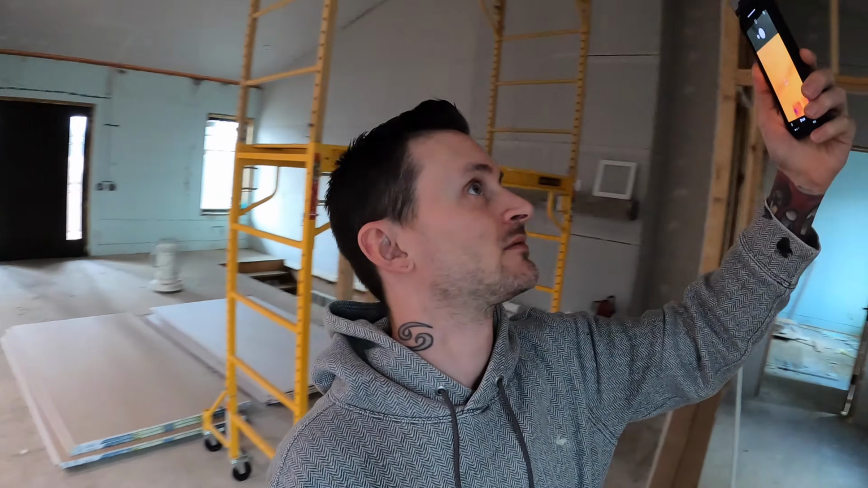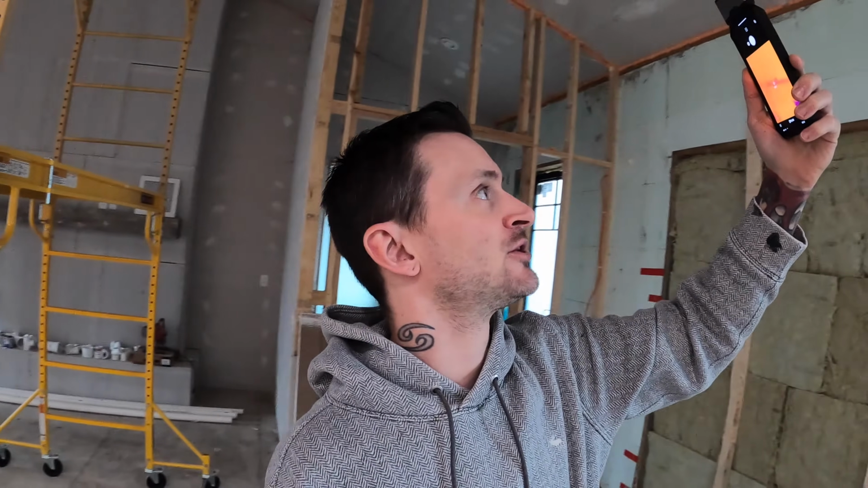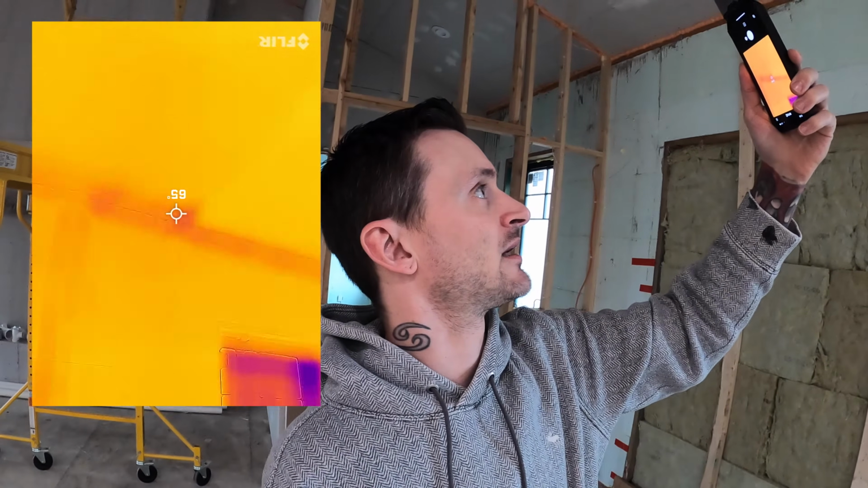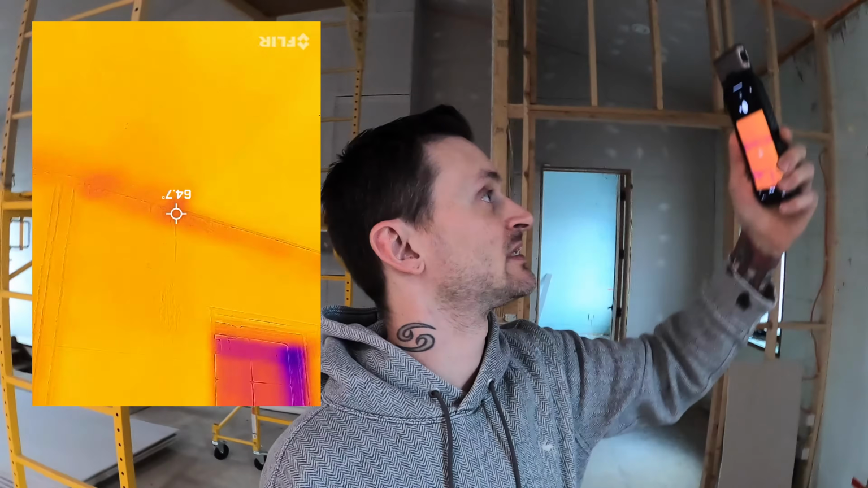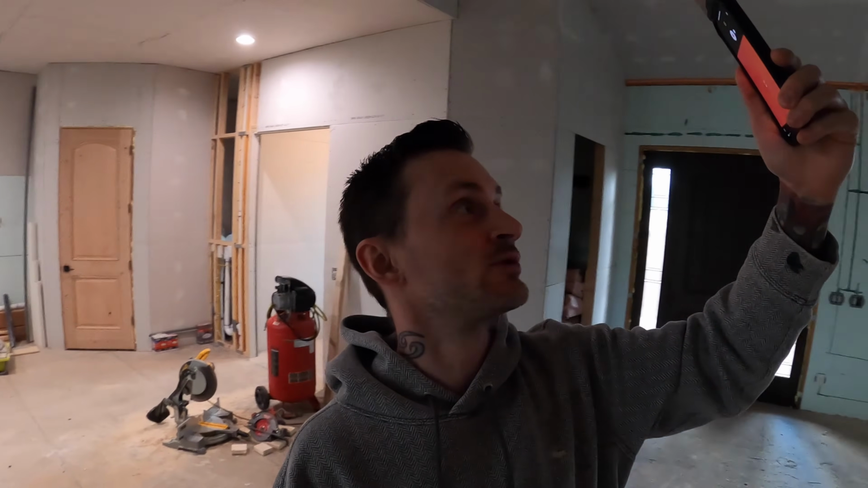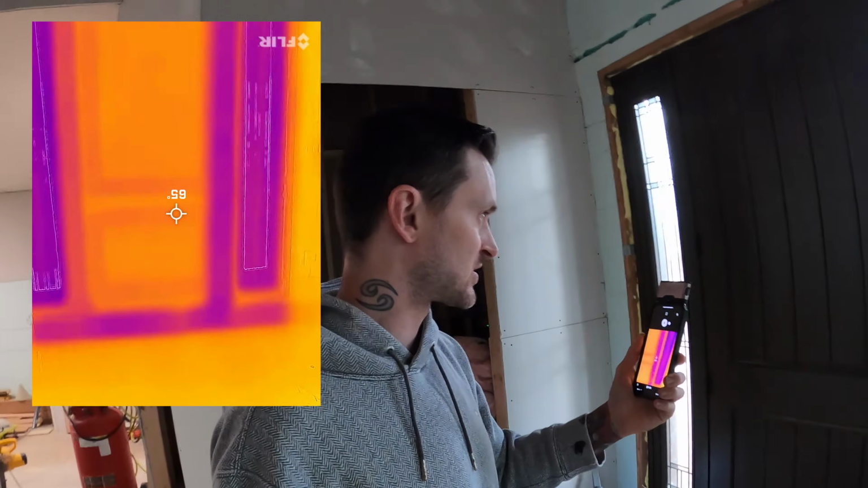But everywhere around where that top plate is, it's only a degree or two difference. Maybe a little cold spot right there. Again, only a degree or so different. But everywhere that I can see up in the ceiling, there's no real cold spots except just a little bit around where the top plate is, and everything else looks to be perfect. Now, unfortunately, as you can see, this door is cold.